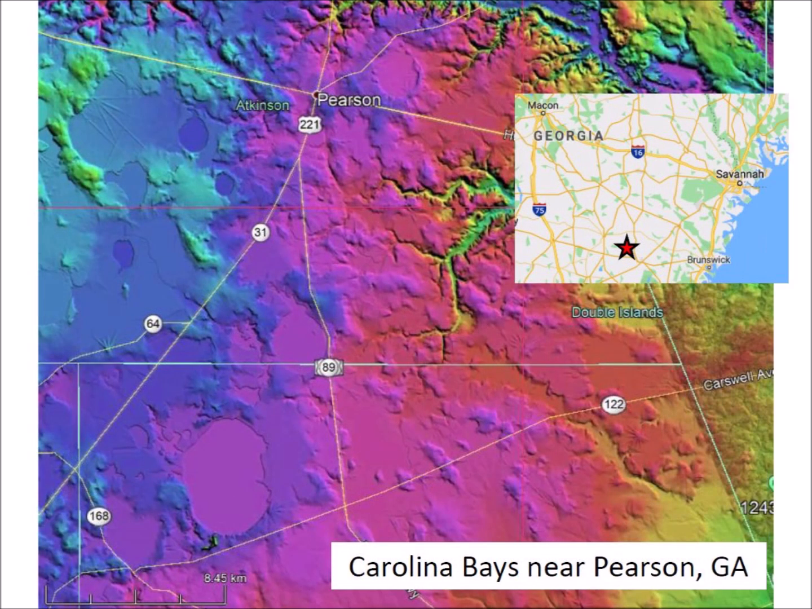Georgia has some Carolina bays near the city of Pearson. The bays in Georgia are highly eroded and many have disappeared. The northward orientation of the Georgia bays is different from the northwest orientation of the bays in North Carolina, but they are both oriented toward the Great Lakes.